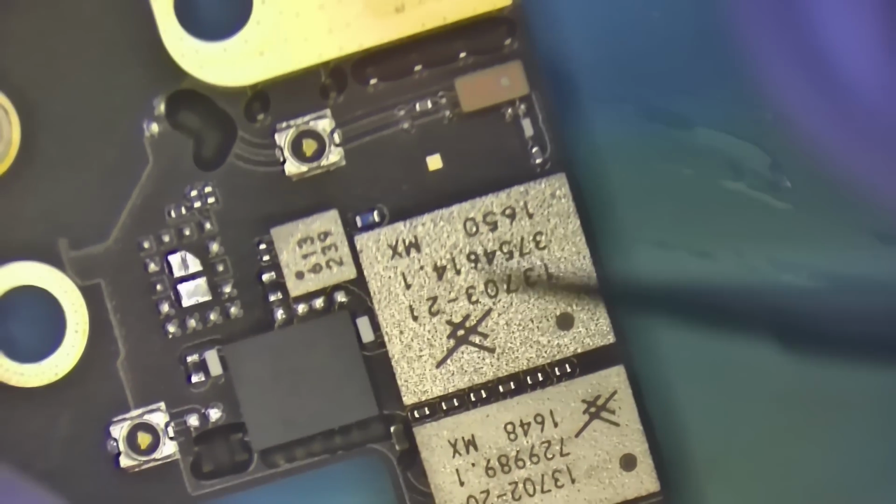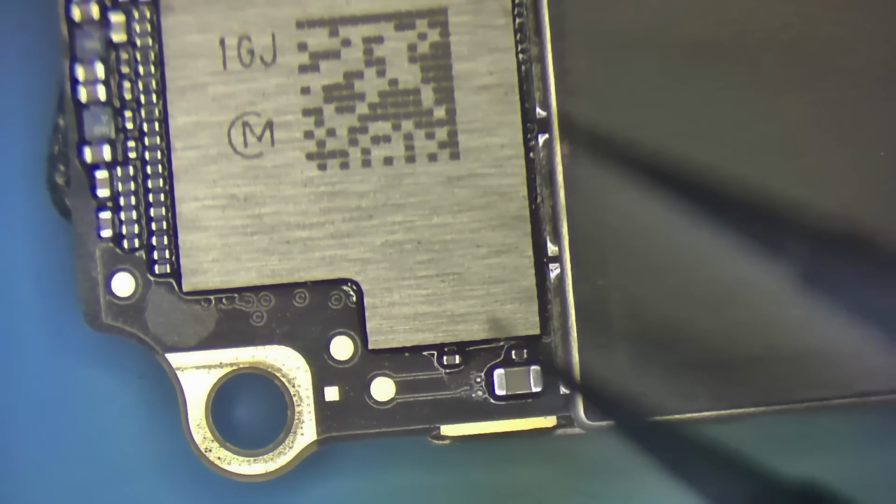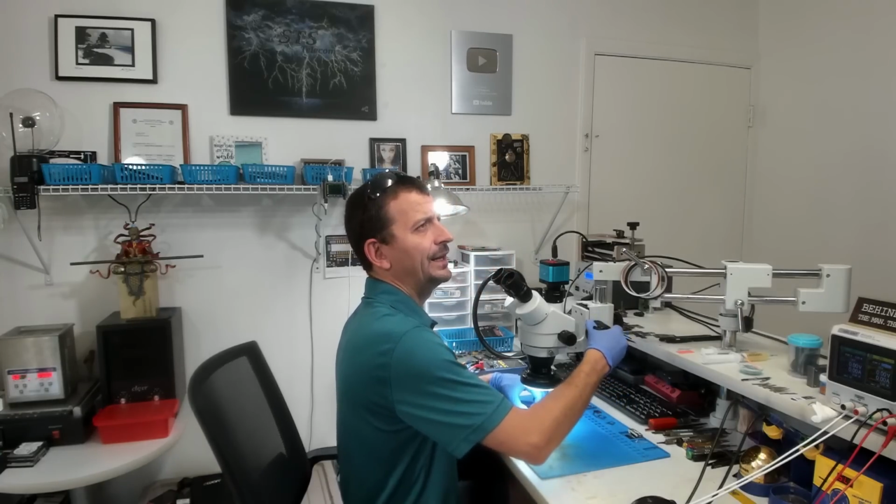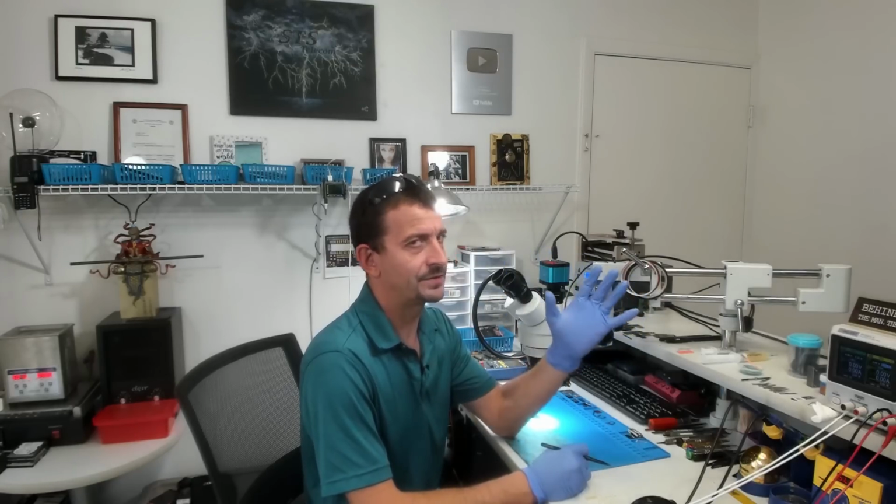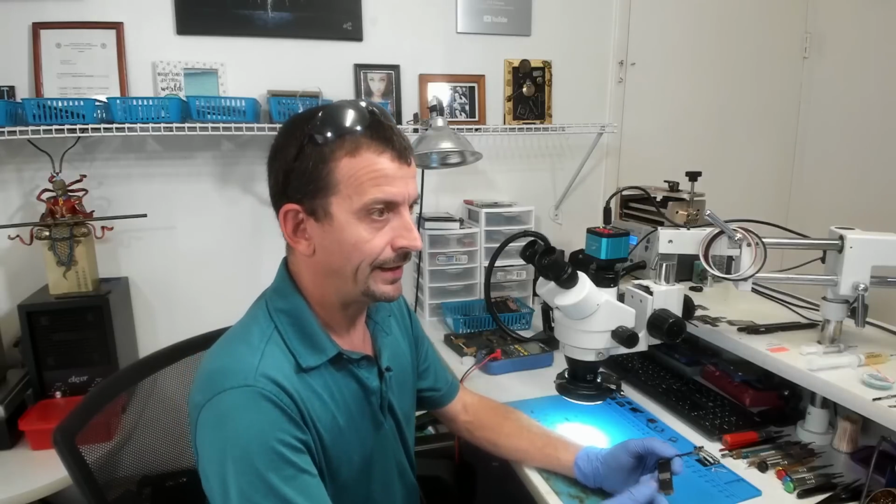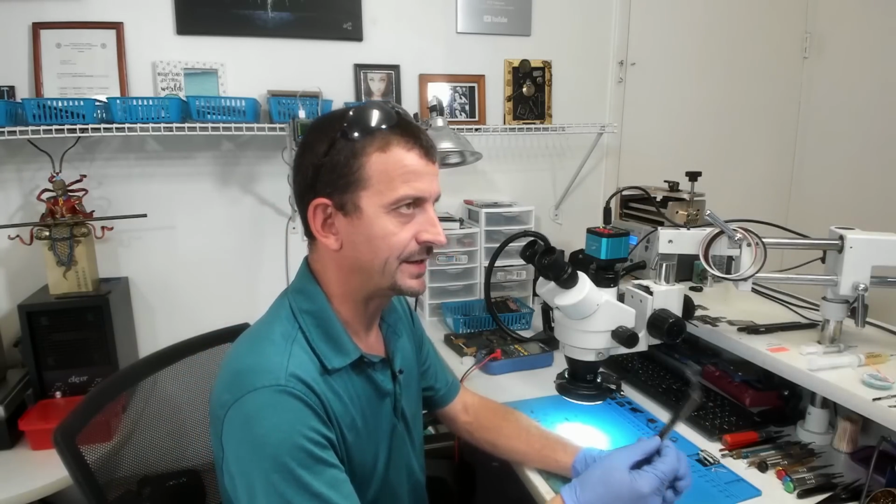That's surely not it. That would have just vaporized when I hooked it up to 3 amps. Another really common short, of course, is some of the caps along the Wi-Fi IC, but we really just don't have any visible symptoms here to go by. This is just a random main short, which is almost absolutely positively just going to be a capacitor somewhere.